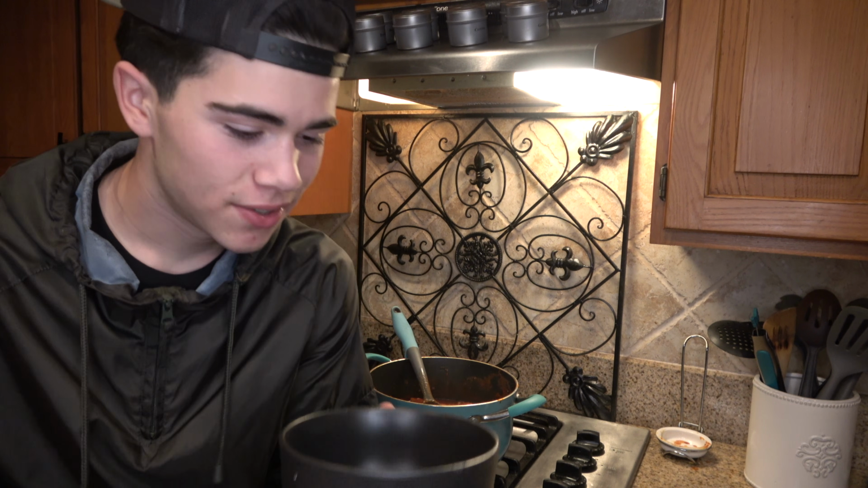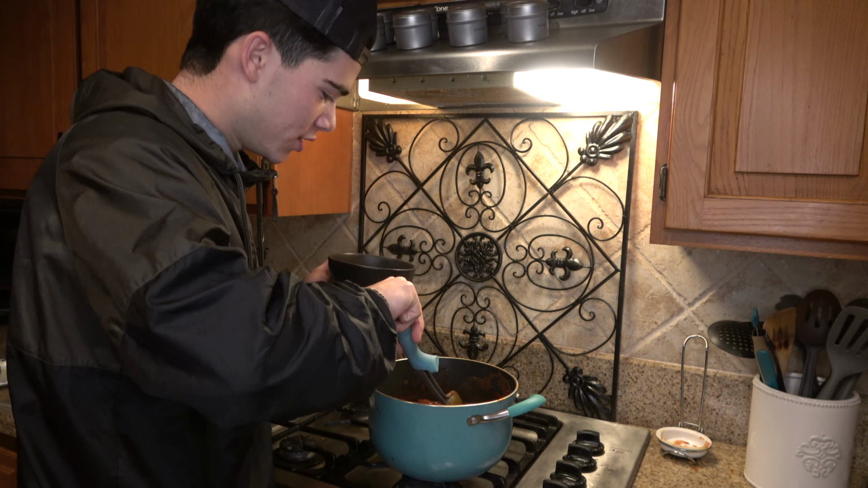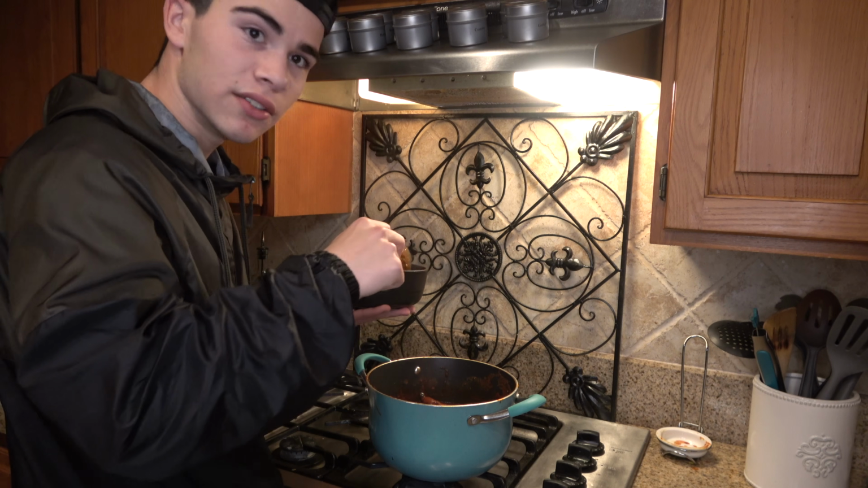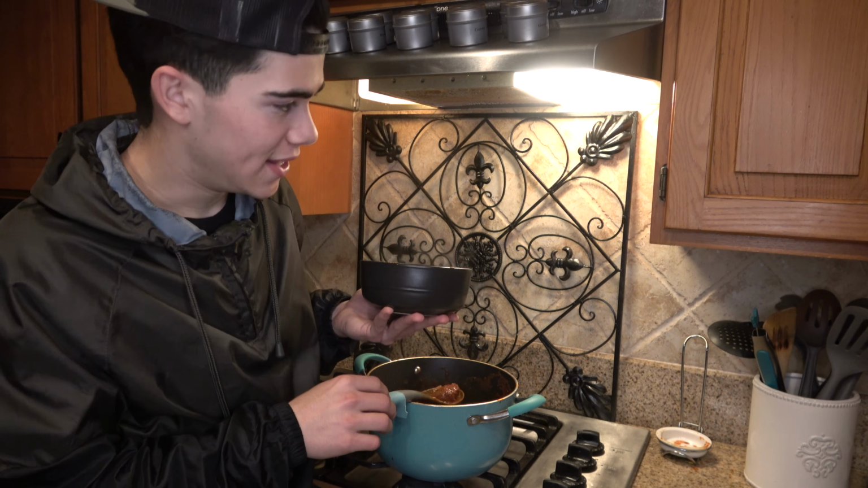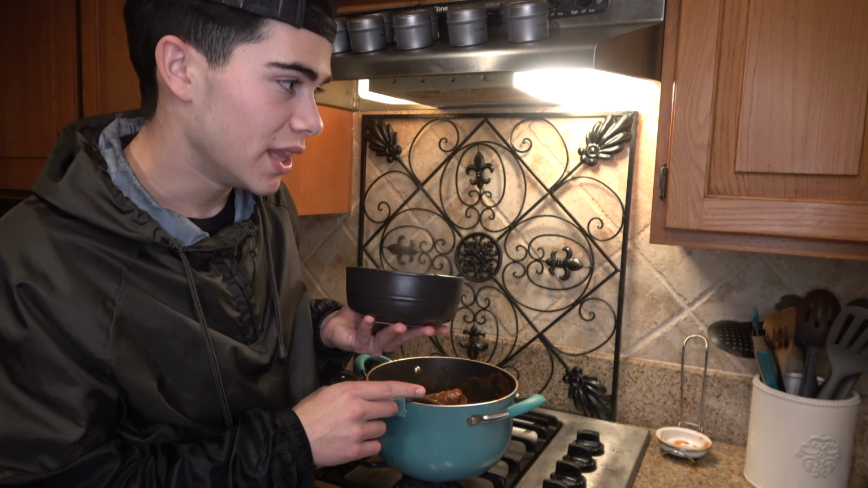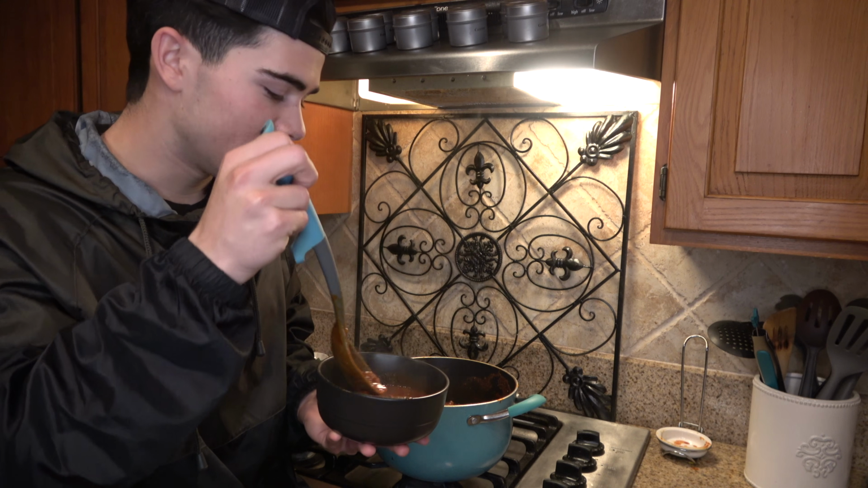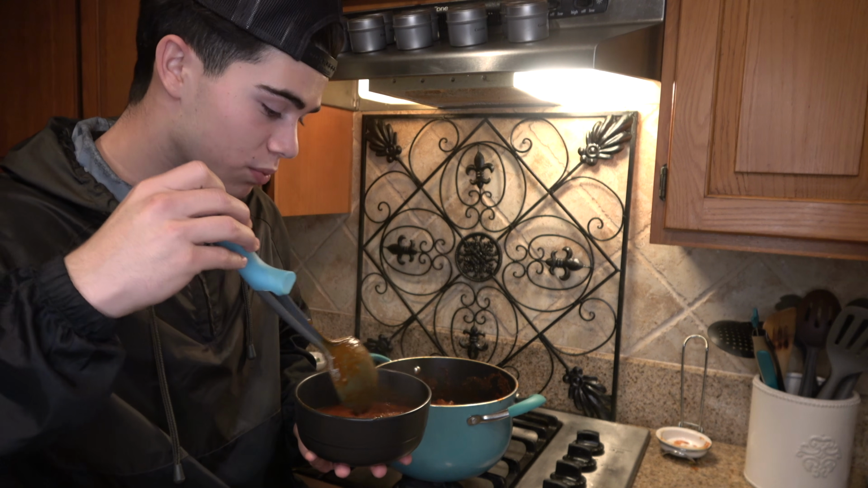So because the sauce turned out good, I'm gonna go ahead and throw it in a bowl right here. Make sure to dig all the way to the bottom, get some of those onions up, some of those chunks of jalapeno. So I threw the back straps in here also, and because I cooked the back straps in my last video, I'm gonna throw the back straps in this bowl here to taste that, so I can compare it to what it was like last time that I ate it. I could already tell you right now that this is way more tender.